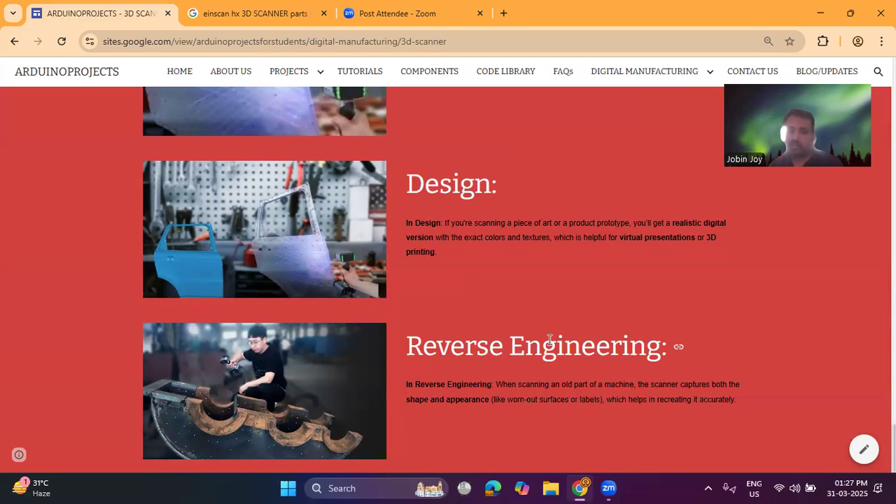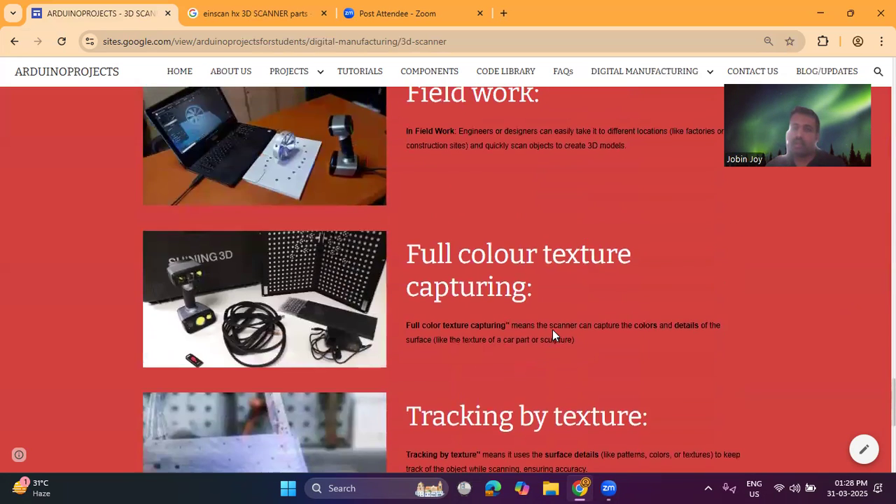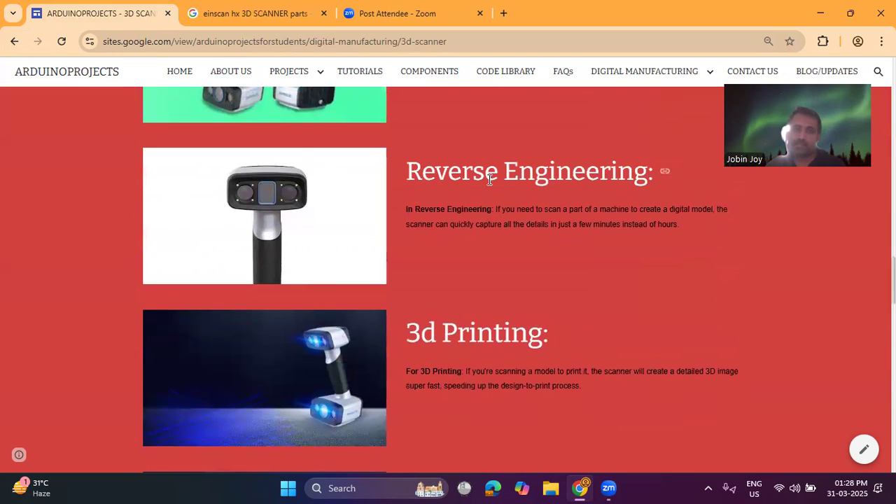We can reverse engineer the part also. When scanning an old part of a machine, the scanner captures both the shape and appearance, like worn out surfaces or labels, which helps in recreating it accurately. So if we are scanning a part with worn out surfaces or labels, we can scan the part and easily recreate it accurately by applying reverse engineering concepts. So that's all about the Einscan HX 3D scanner.